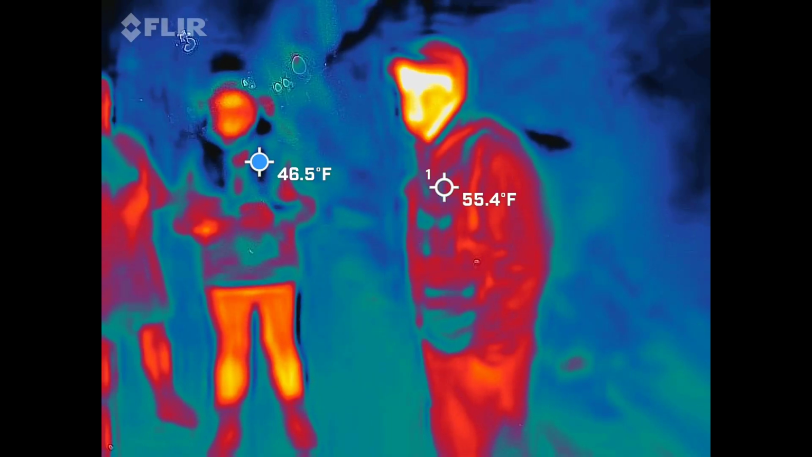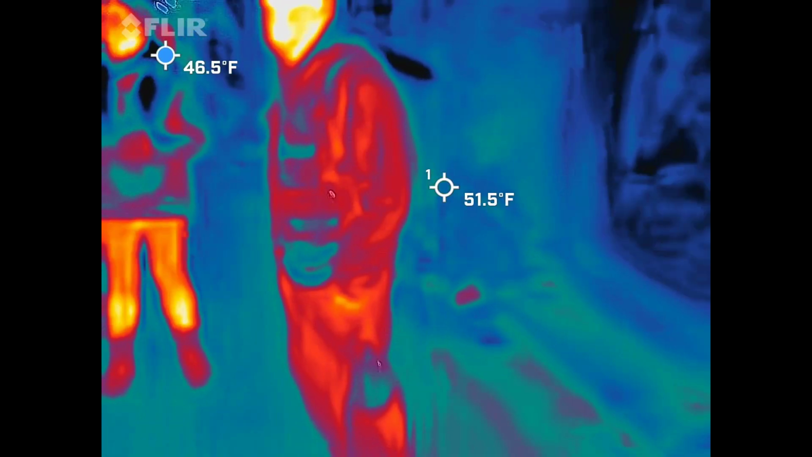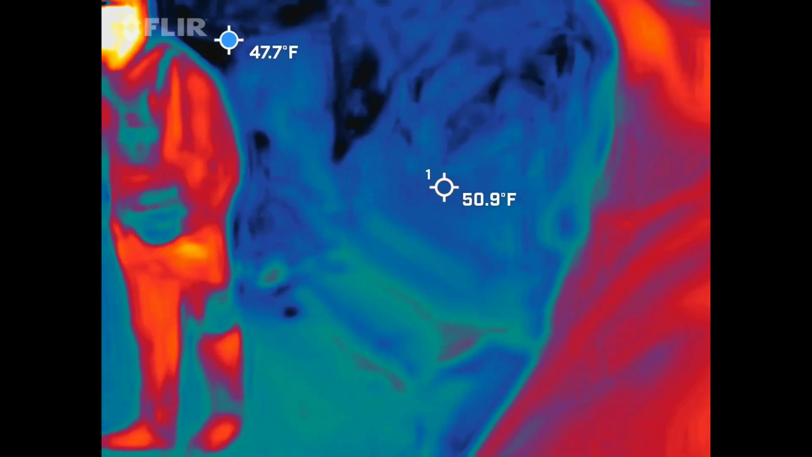We got some folks coming our way, so Mike, you might want to lower your camera. So yeah, you can just point it at the ground. We all completely understand. There you go. Just hold it at your side. Wow.